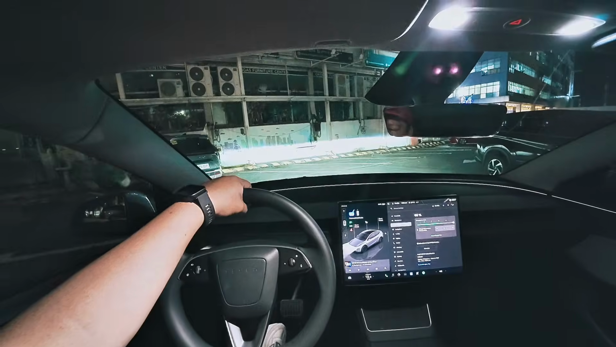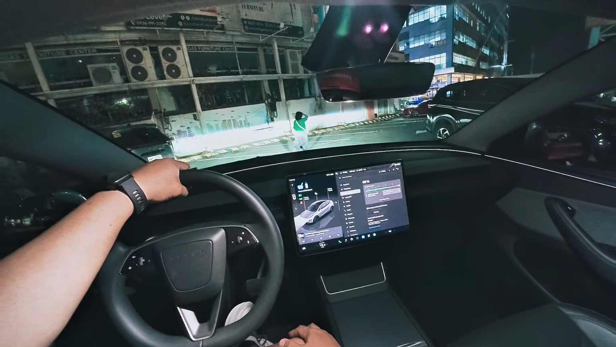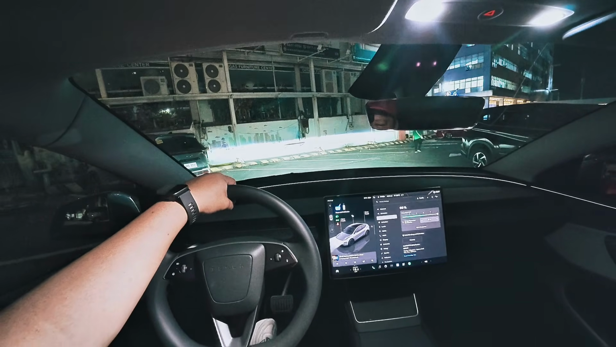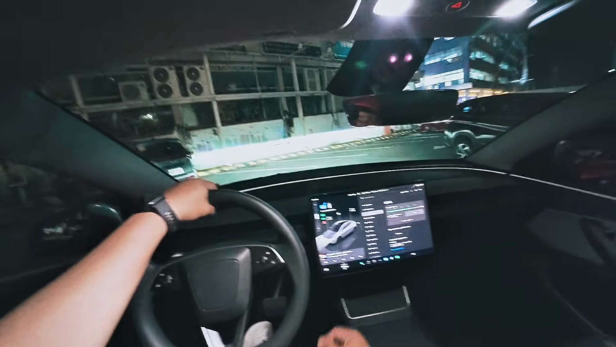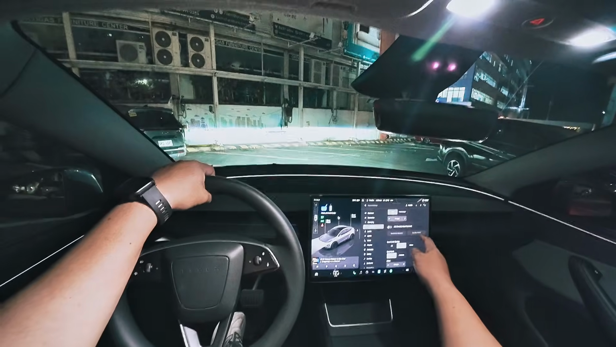Just a 15-minute charge will get you up to 230 kilometers, 200 plus kilometers, and that's not bad. Taking a full charge from 10% to 80% takes less than 40 minutes. That's really fast.